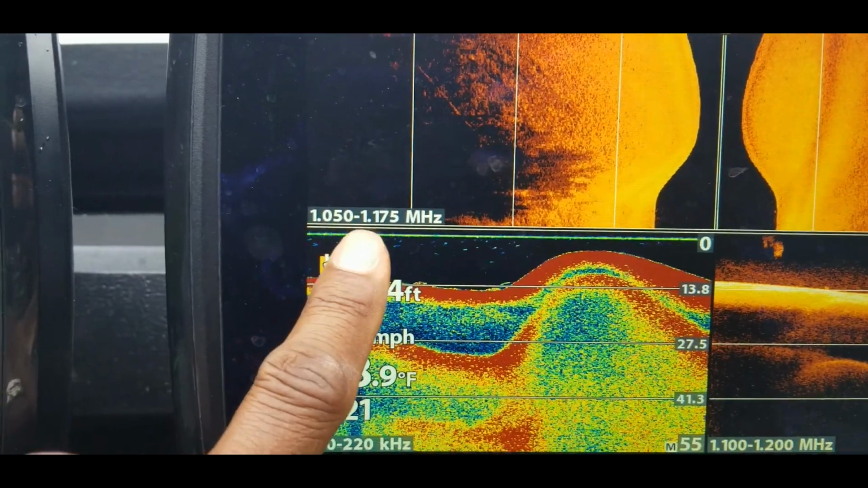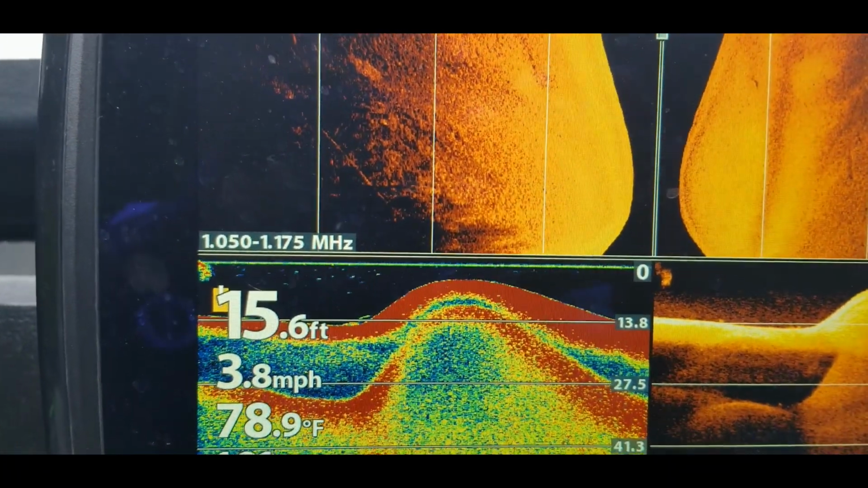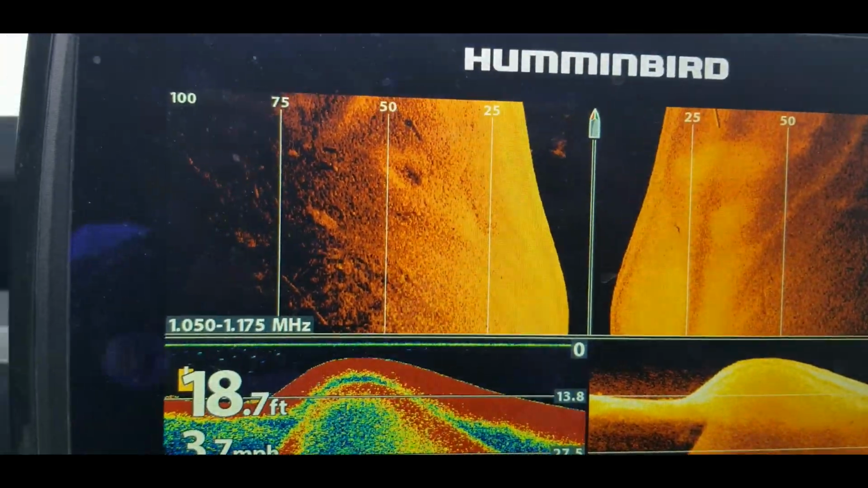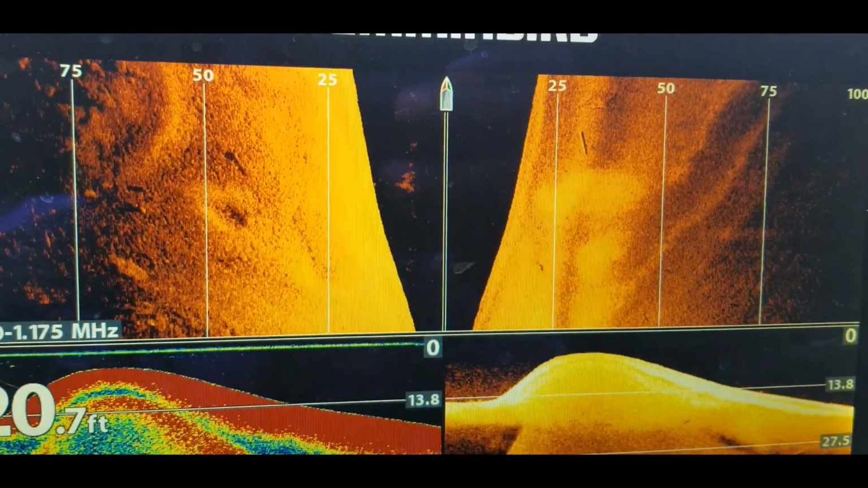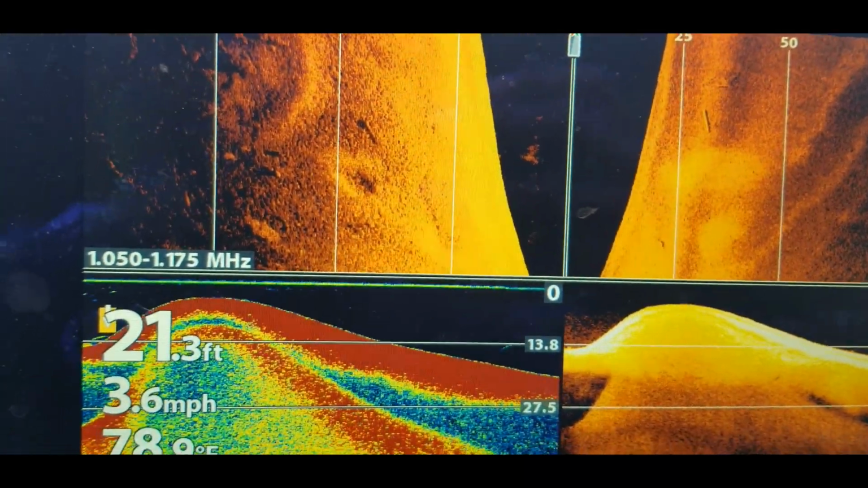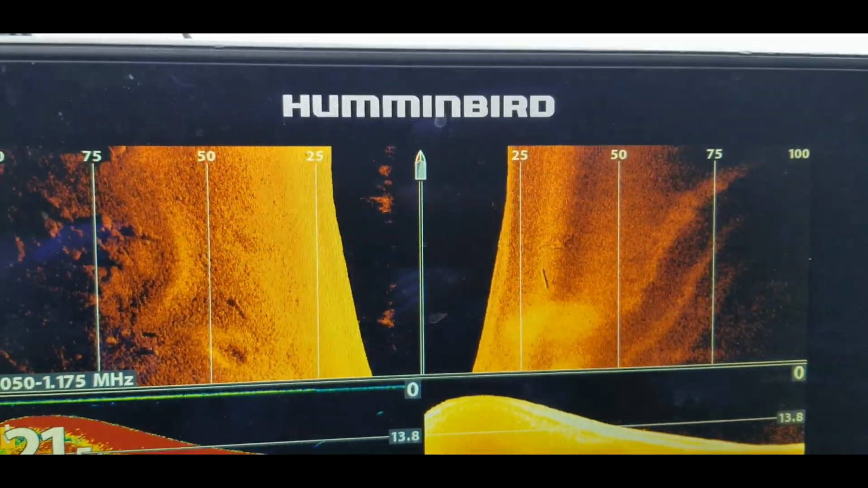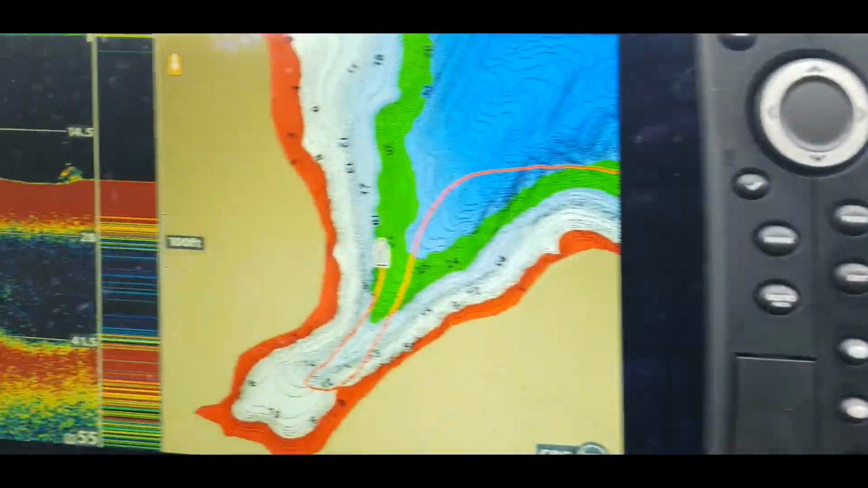And I have this set on mega imaging right now. Whenever you're doing some detailed scanning and you want to look at things that are a little closer, then mega imaging is good for that. But if you want to look farther out, then maybe you can drop it down to maybe that 800 or 455 range. And that'll be another tutorial that I'll show you guys. But for now, okay, here we go.